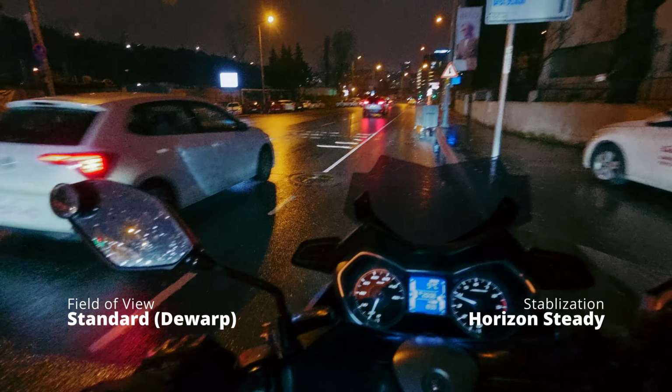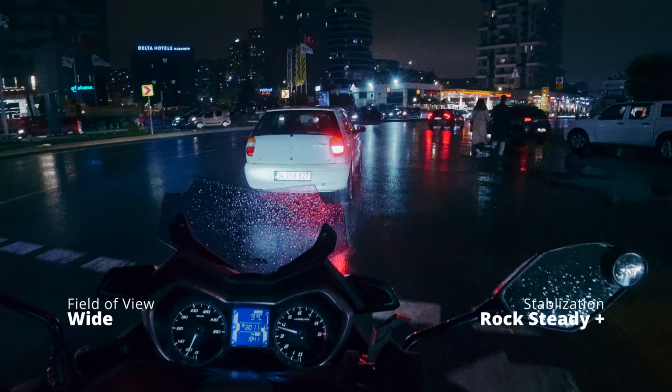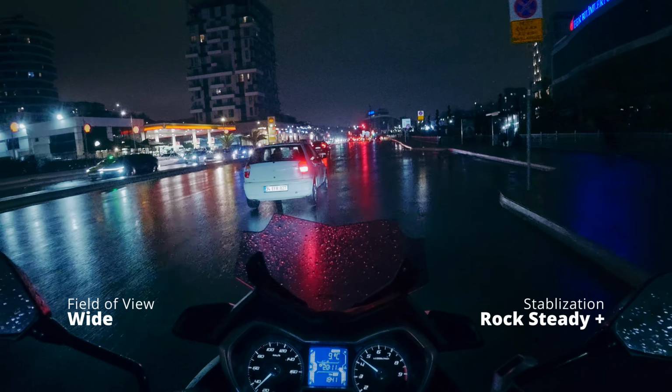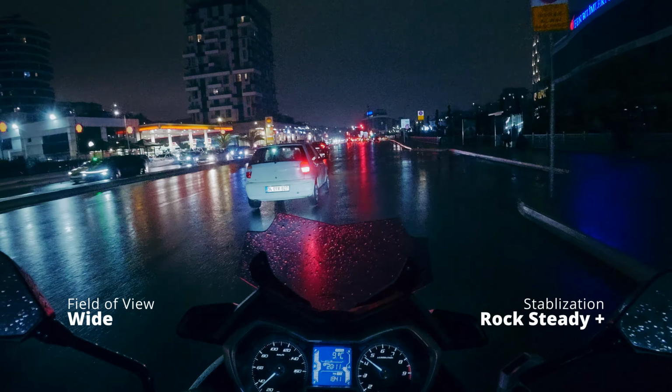We went to the next setting in the field of view settings, and this is wide. The stabilization scenario is RockSteady. This time the field of view is the same. You've got wide. The only thing that changed is the stabilization scenario. I dialed it up towards RockSteady Plus.